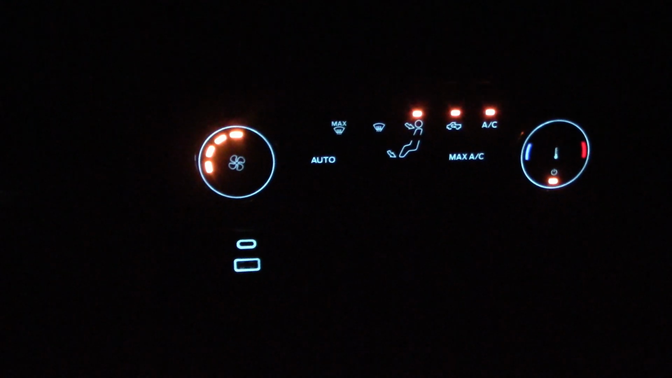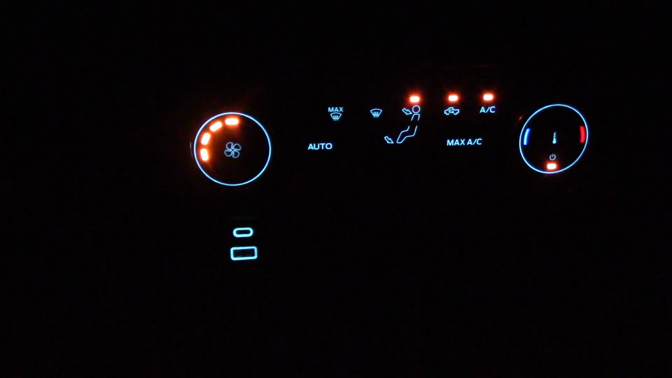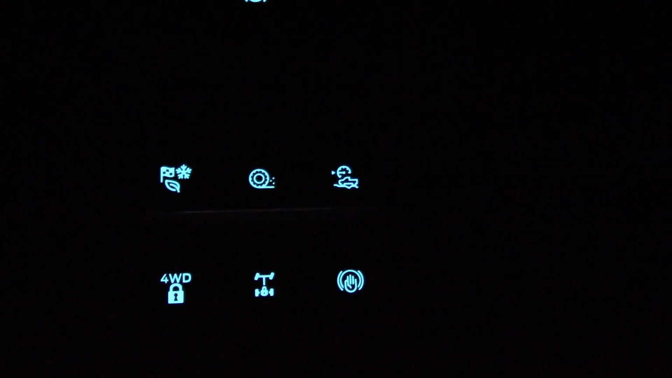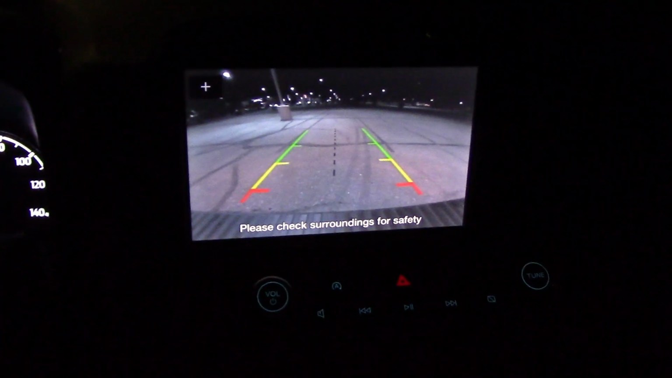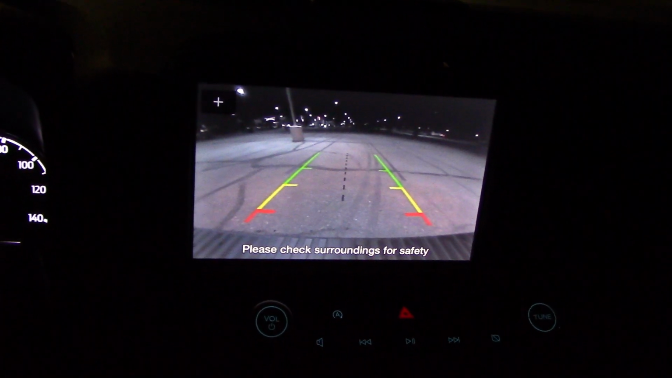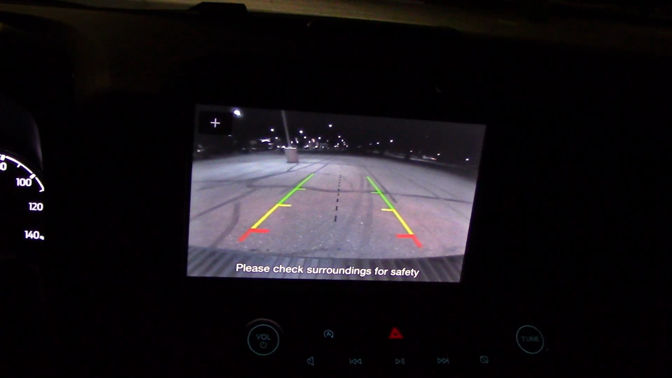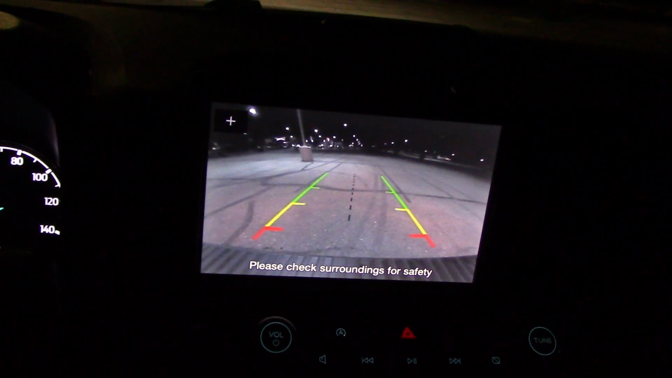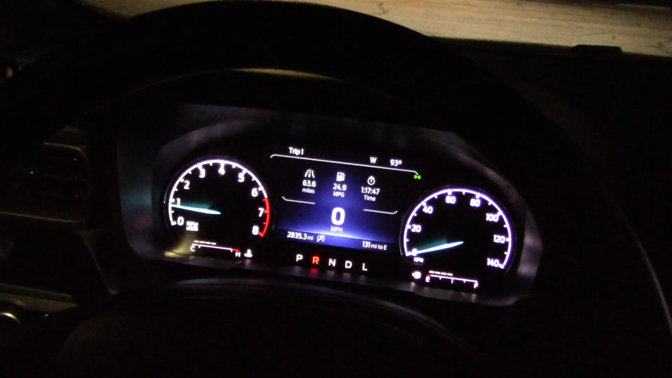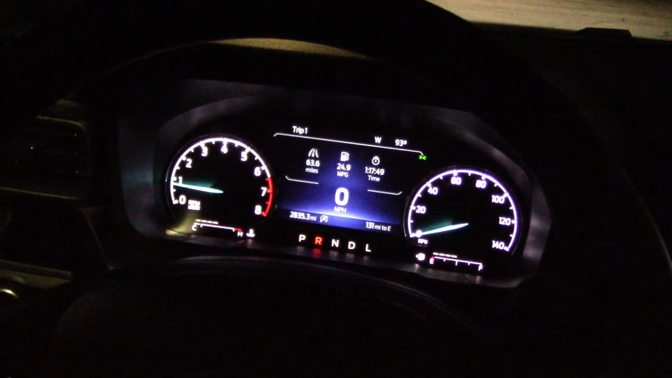All the controls are lighting up quite well. Here's the climate control, the shift knob, the many accessory buttons. And here's the rear view camera. Bit on the small side, but again, cost-cutting measure. Big enough for me. How large do you want? A nice gauge cluster. And pardon the glare, but these are pretty potent lights.